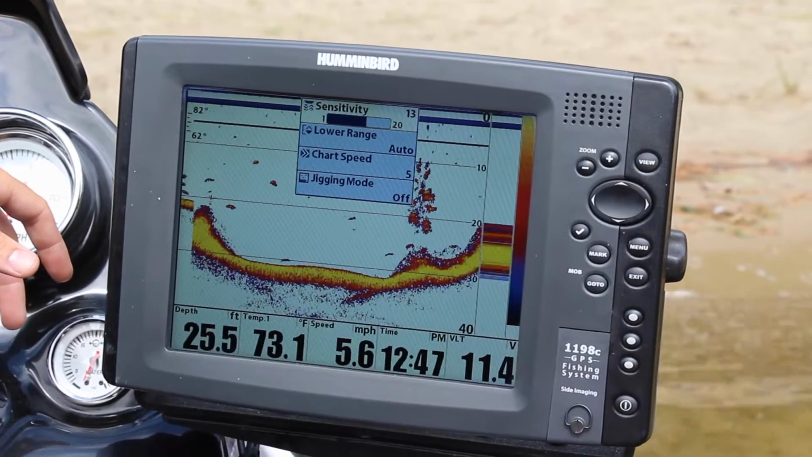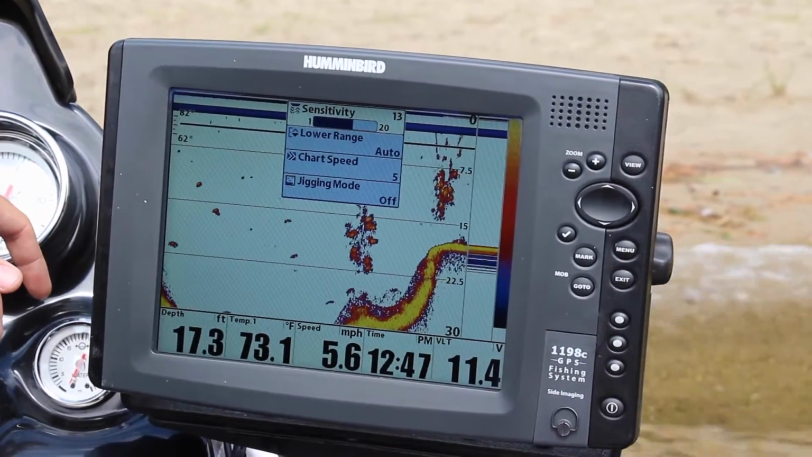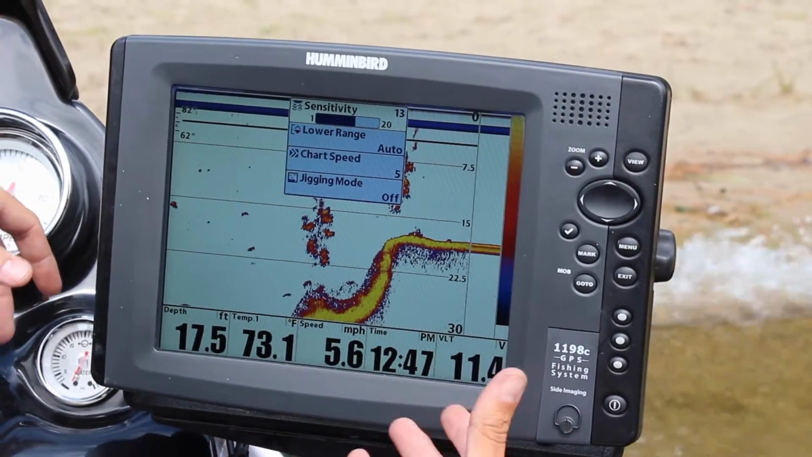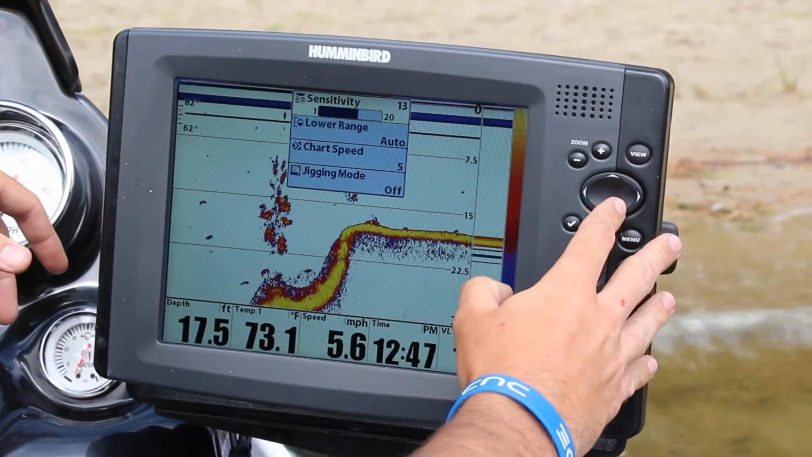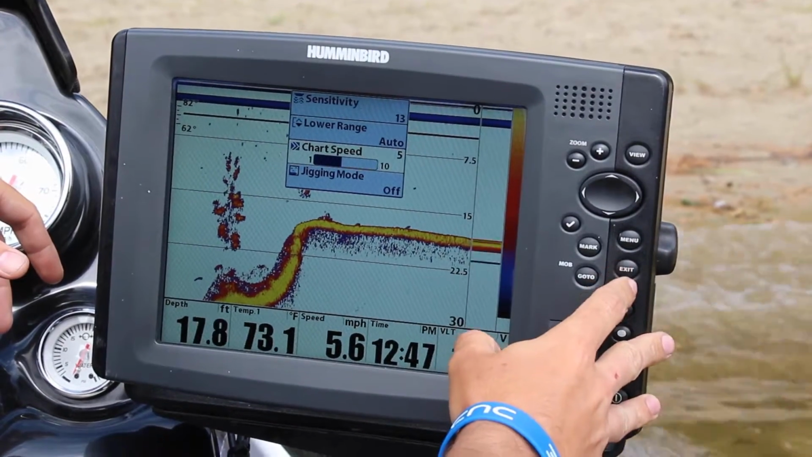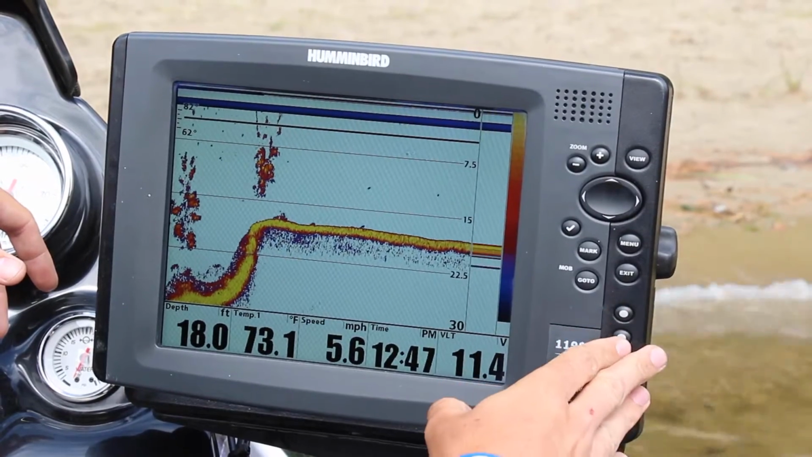The one major thing you want to focus on here is you always want your chart speed, whether it's 2D or side imaging or down imaging, to match your boat speed. This is in simulation mode right now, going 5.5 miles an hour, so you want your chart speed to be around 5. Anything under 6 is pretty much ideal for any side scan or down imaging.